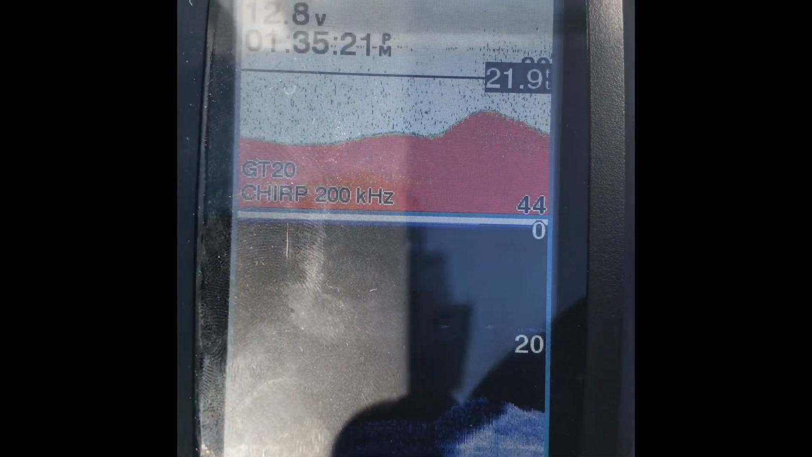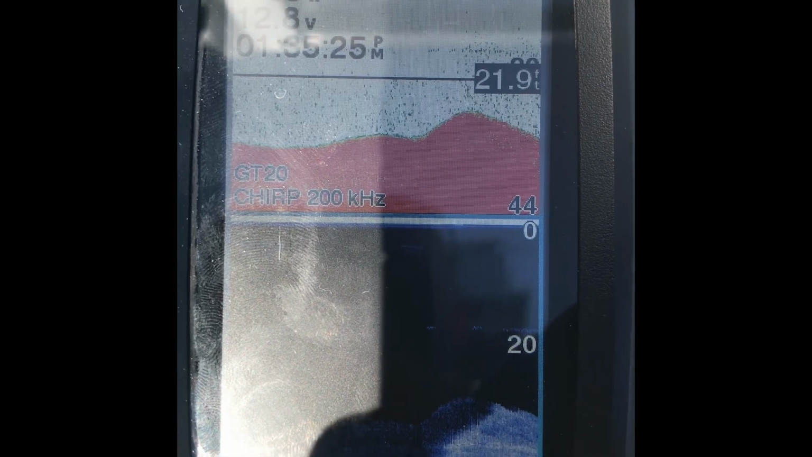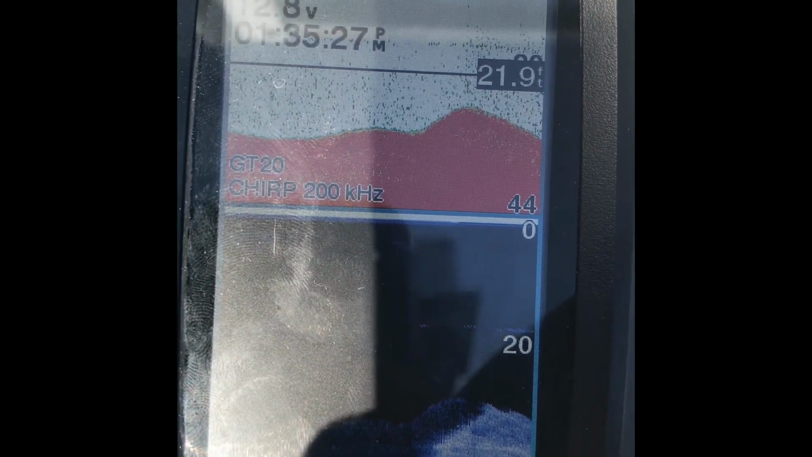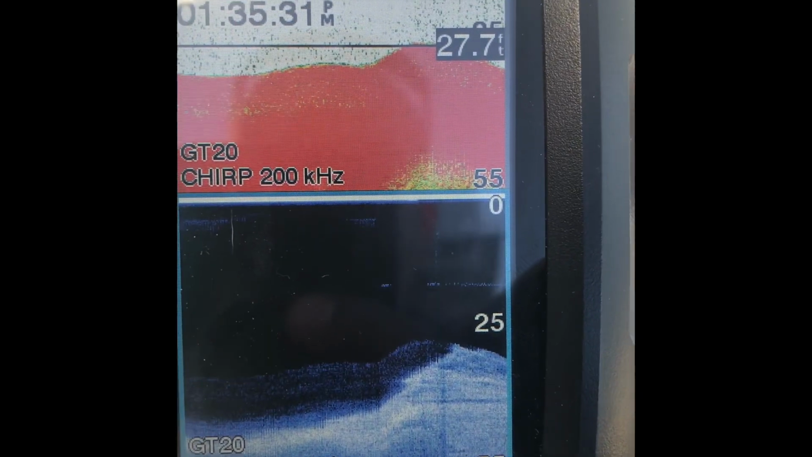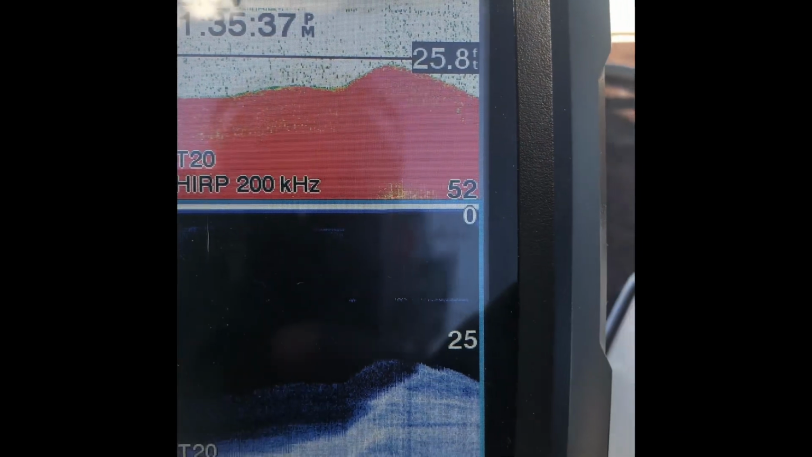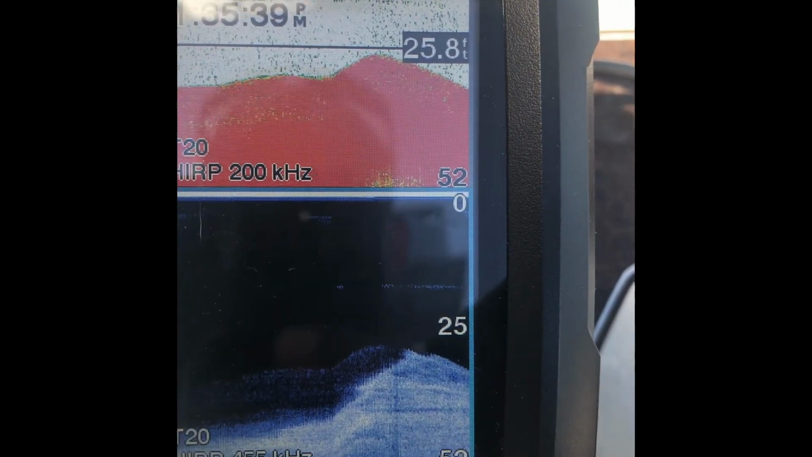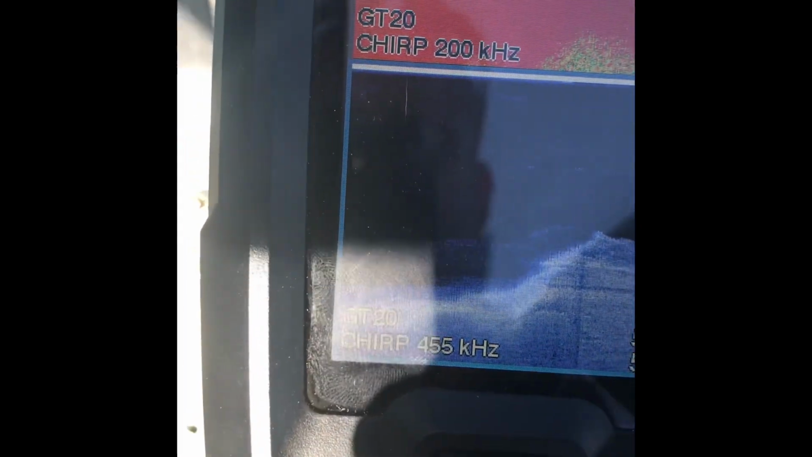Alright, so this is the palette I ended up going with. On the regular sonar, I went with the red and the green because what I've noticed is when you get a solid return, you get a real solid return. Like, it's there, it's red. And then as far as on the clear view, I went with, I think it's called the ice blue, if that's what it's called.